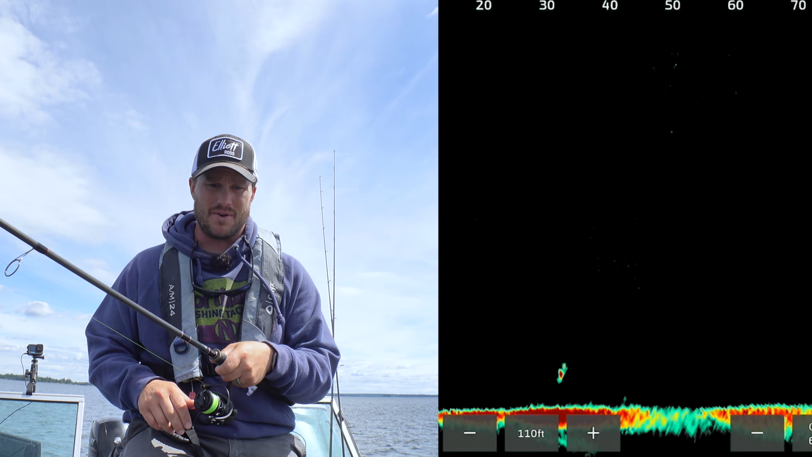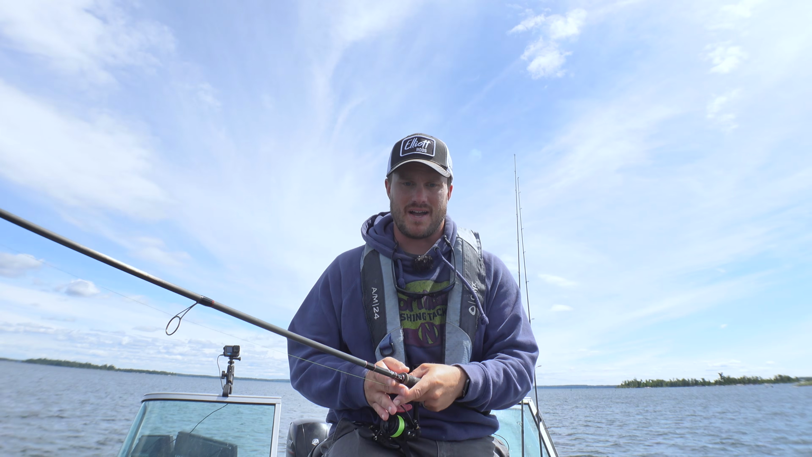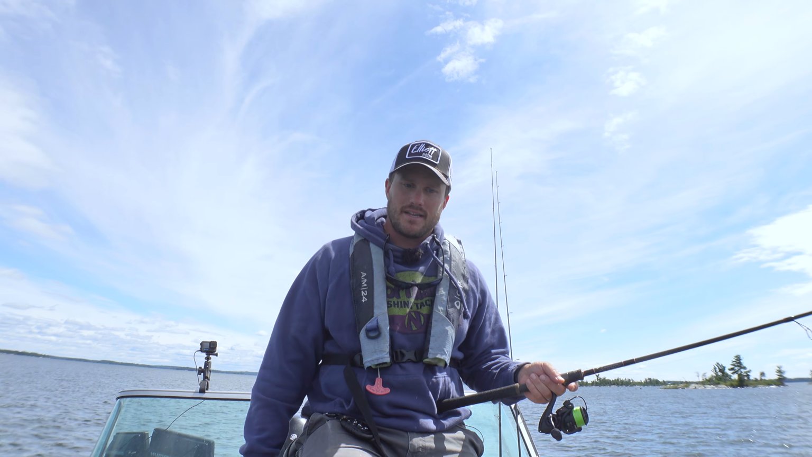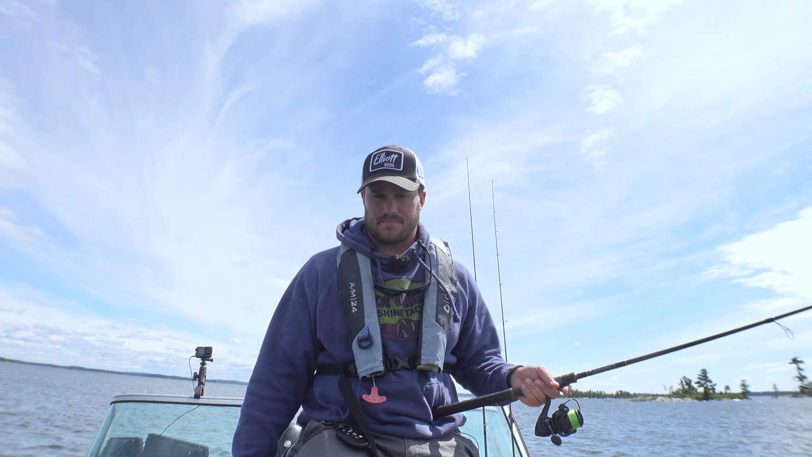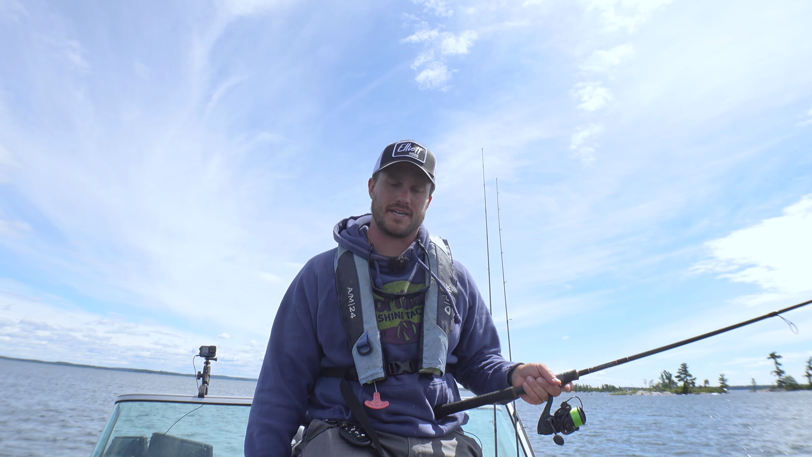You can see another one down there, but that one's a little bit deep. That one's probably in like 33 feet of water, so I'm not going to target that guy. Takes a lot of self-control, especially because that looks like a good mark. But you just got to be cognizant about what you're doing, where you're at, check your depth.